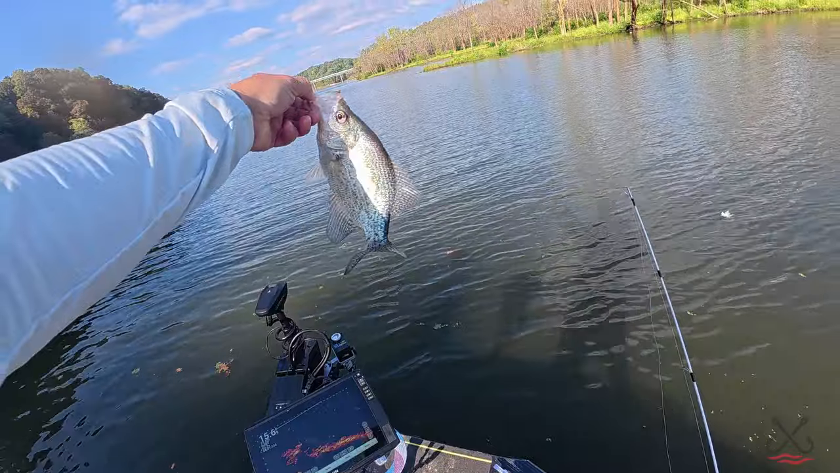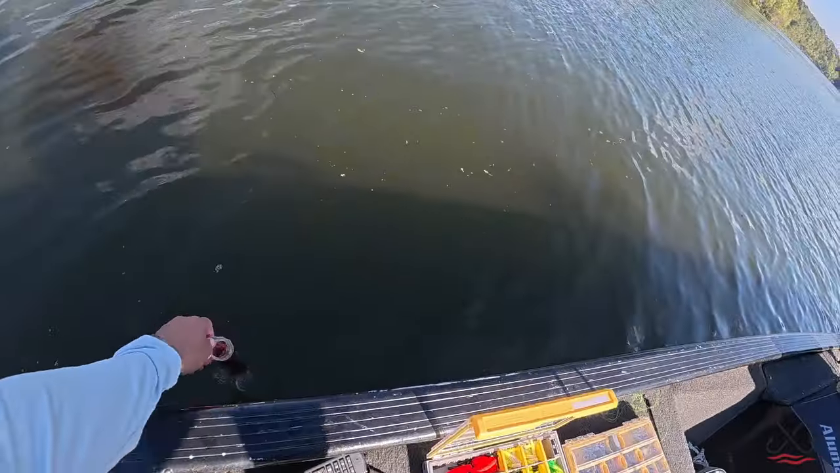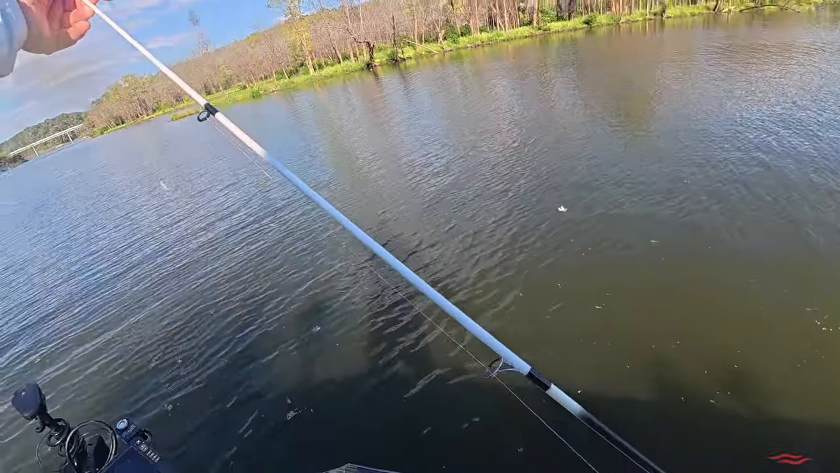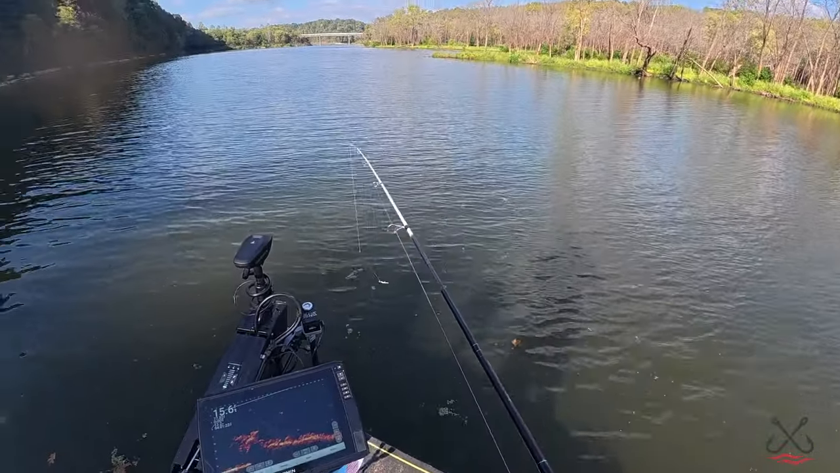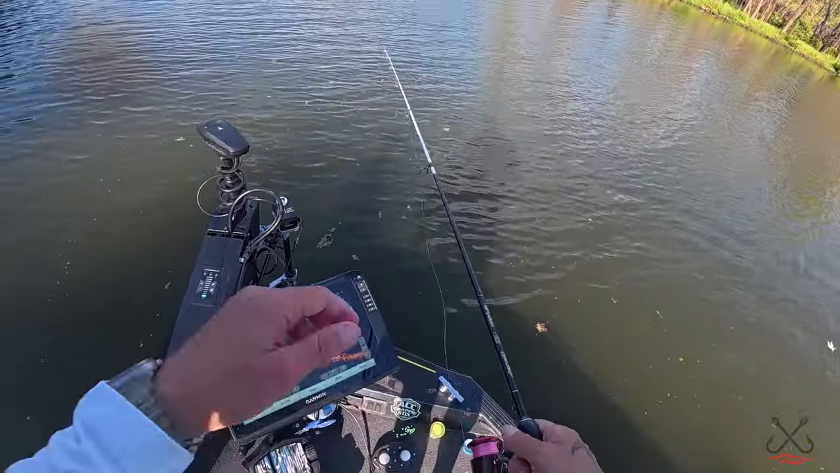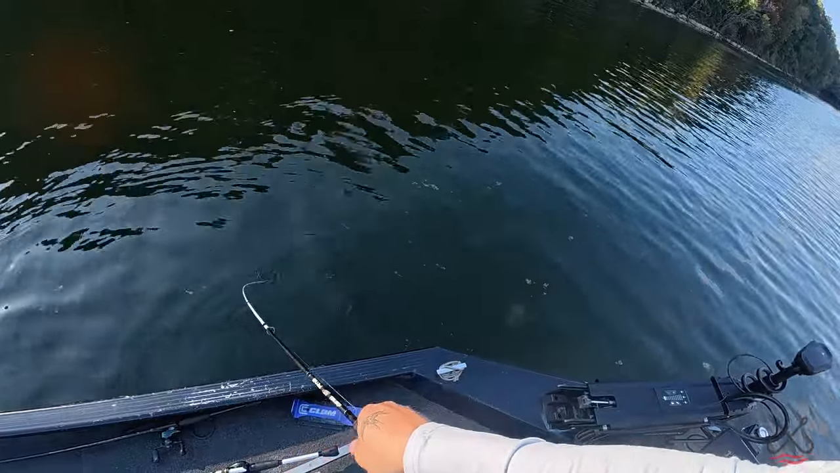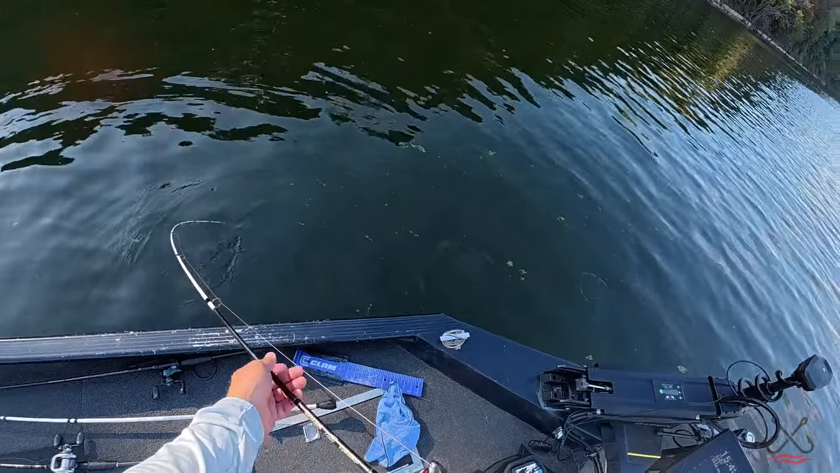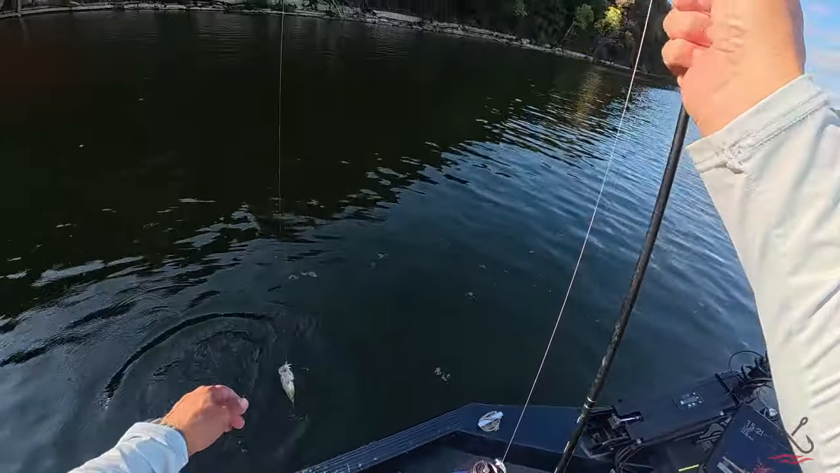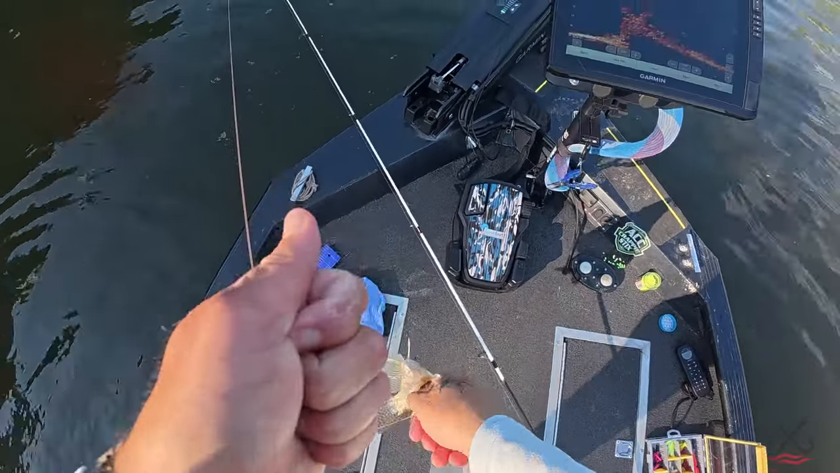Good healthy crappie. A lot of black crappie today. I don't know if I have caught any white crappie that I can remember. I just let that one sit on the bottom. I couldn't find it on the LiveScope screen. And he just hit it there on the bottom. Oh, here's a toad. He might be the biggest of the day.